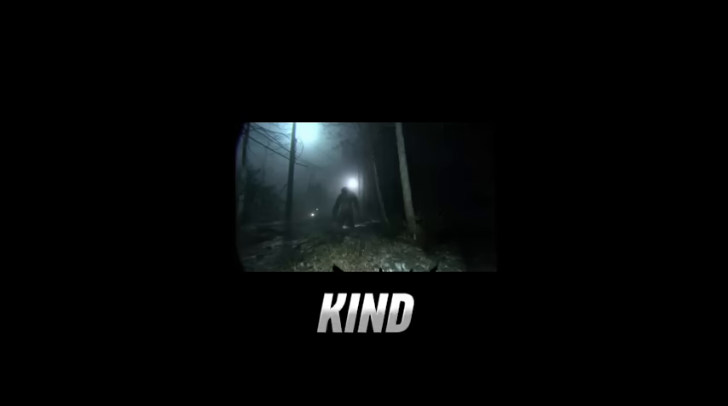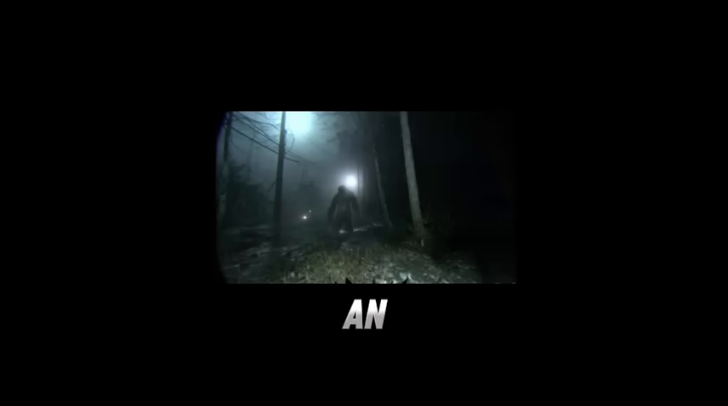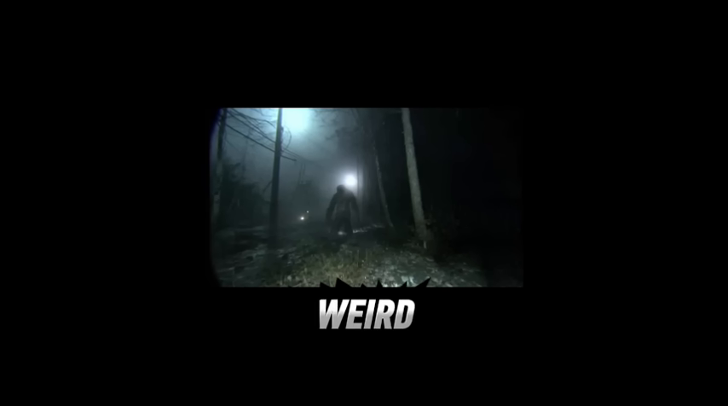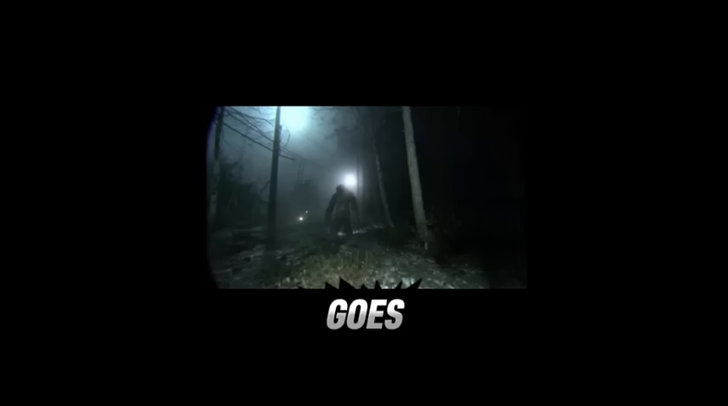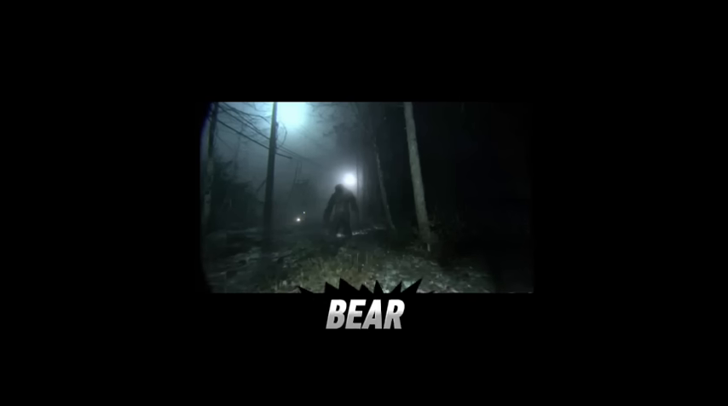Hey there, MTC. Not sure if this is the kind of thing you guys post, which by the way, it 100% is, but I figured I'd send this in just in case. This came off one of my trail cams last week. I've got a few set up near an old power line trail behind my property. It's this weird stretch of woods nobody really goes into anymore. Just deer and the occasional black bear.